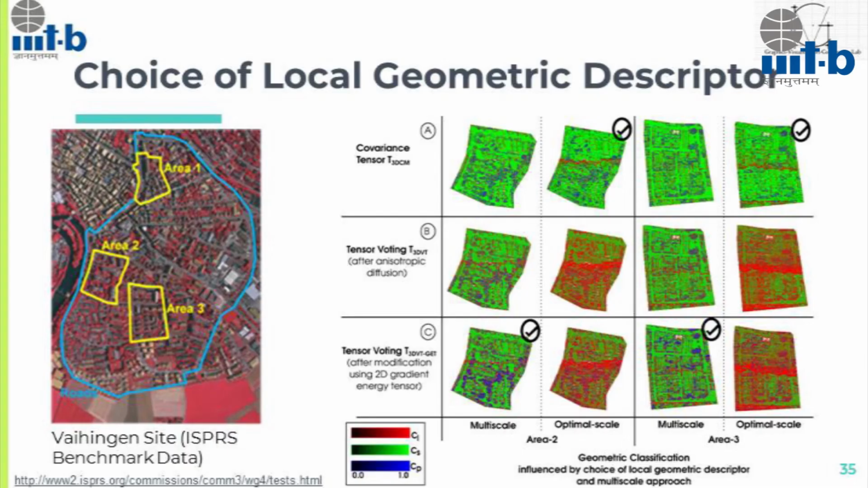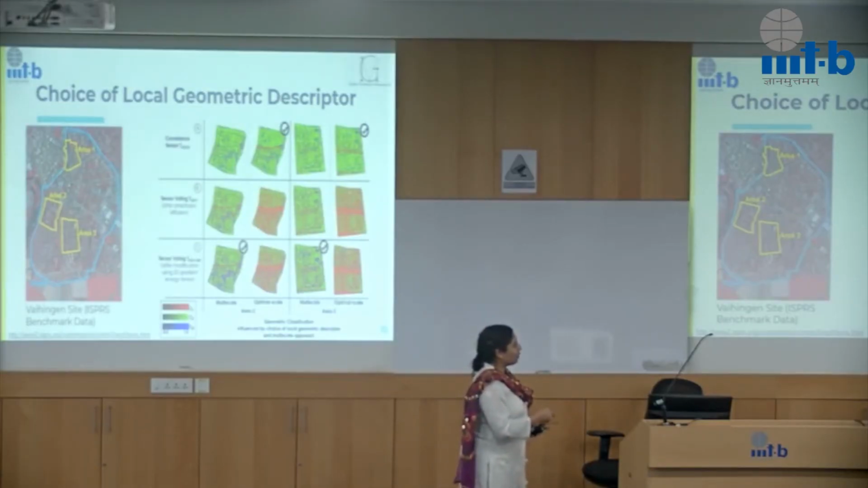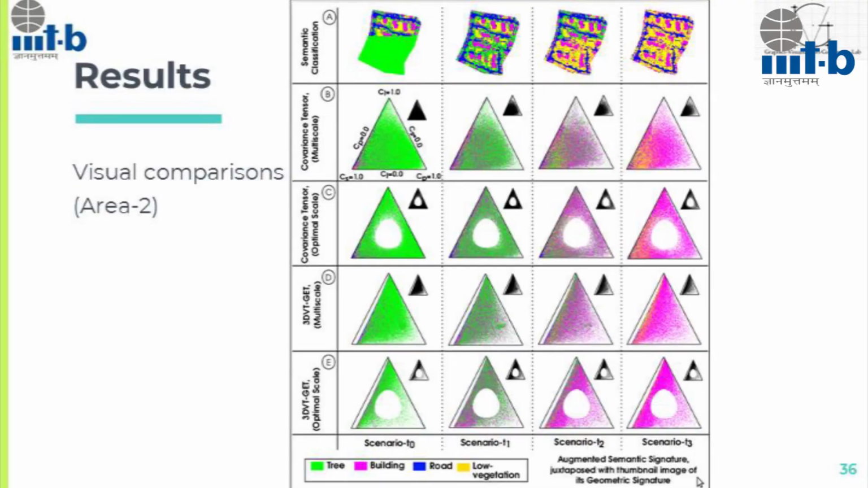So this is the original point cloud which is collected from the Vaihingen site in Germany. We are focusing on these two regions. This is a region which is near the Enz river, and this is the region which is further away from it. What we did first was some soul searching to figure out which geometric descriptor to use and which aggregation method to use, all of that. This gives us better geometric classification, so we landed on these. We compared different local geometric descriptors, and this is the result that we got.